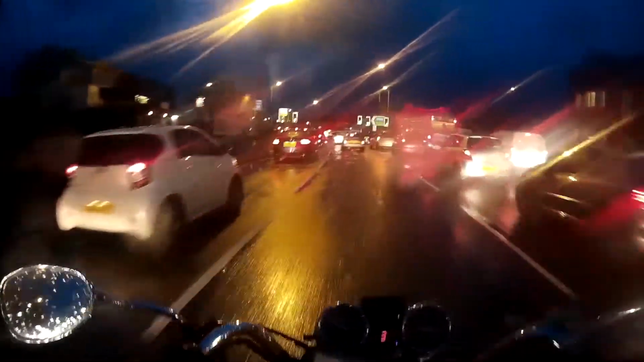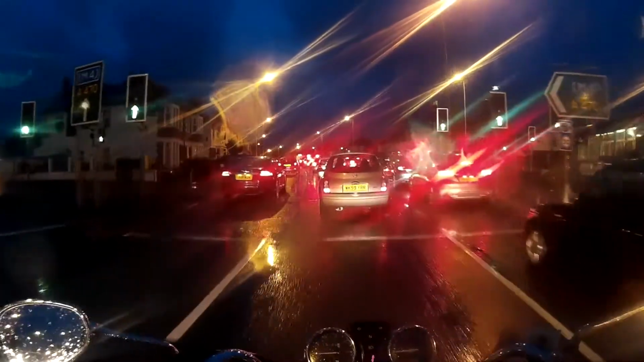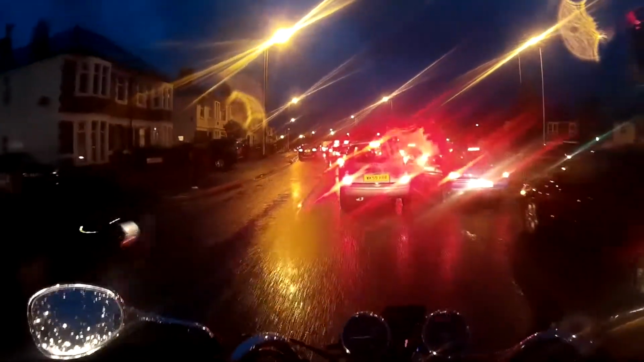That's what I love about a motorbike, just nip out in front of the traffic. And what a lot of traffic there is today. Look at this wonderful build-up. It's amazing. Don't you love traffic?